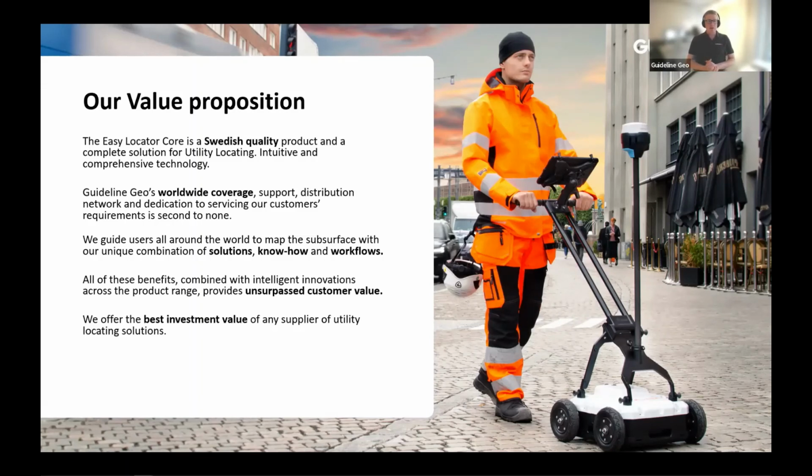So we aim to guide our users all around the world to map the subsurface with our unique combination of solutions, know-how, and workflows. And all of these benefits combined with new intelligent innovations across the product range provides unsurpassed customer value. So we would like to say that we offer the best investment value of any supplier of utility location solutions.